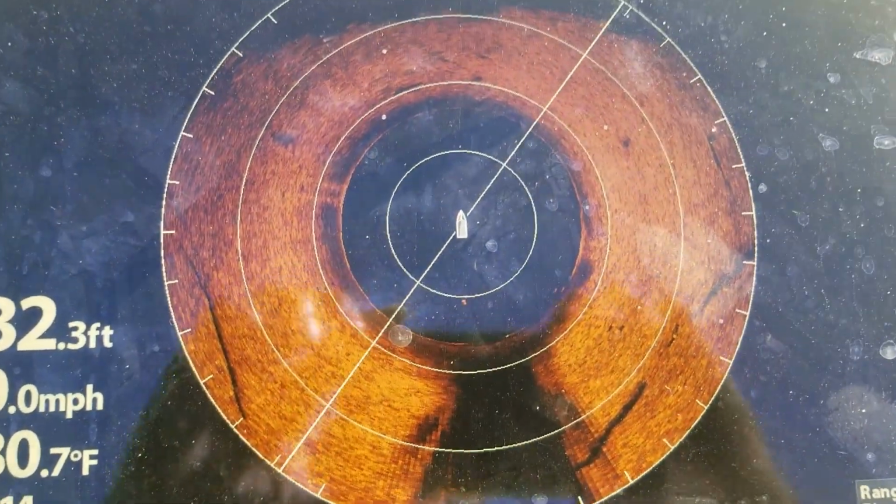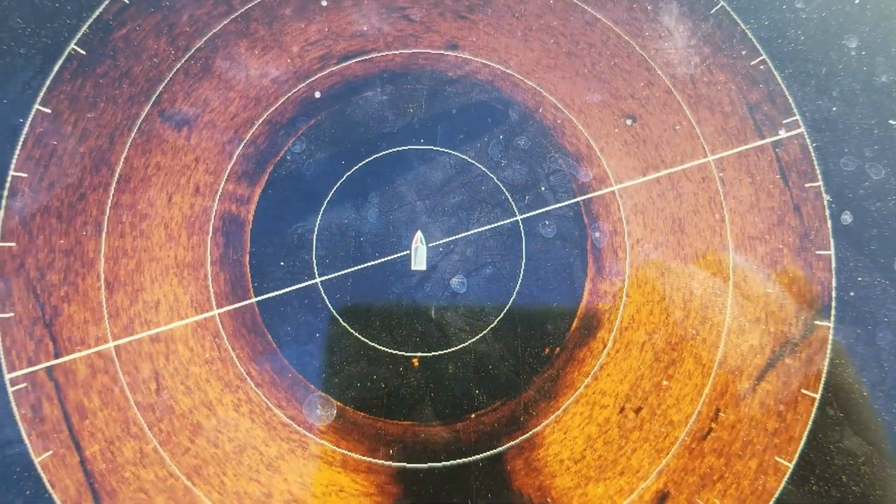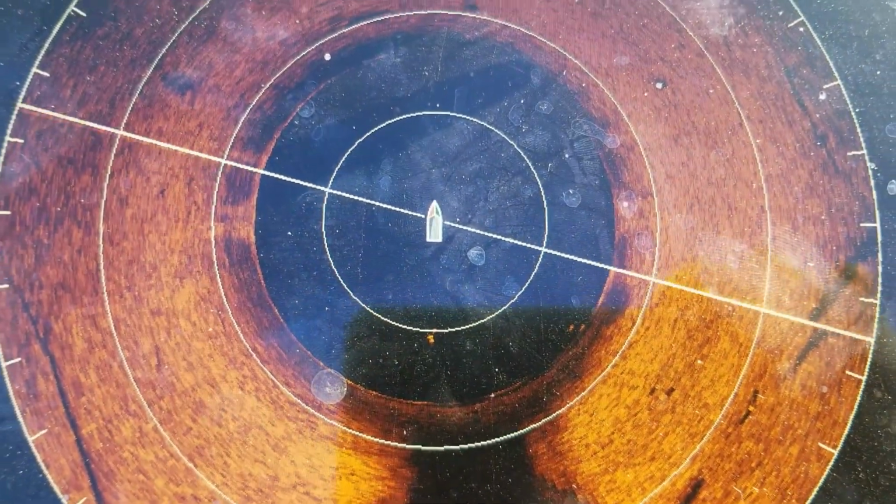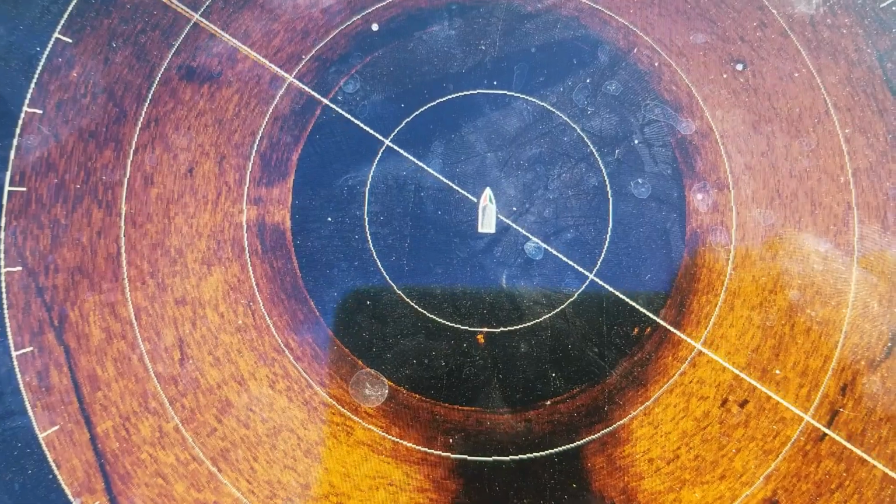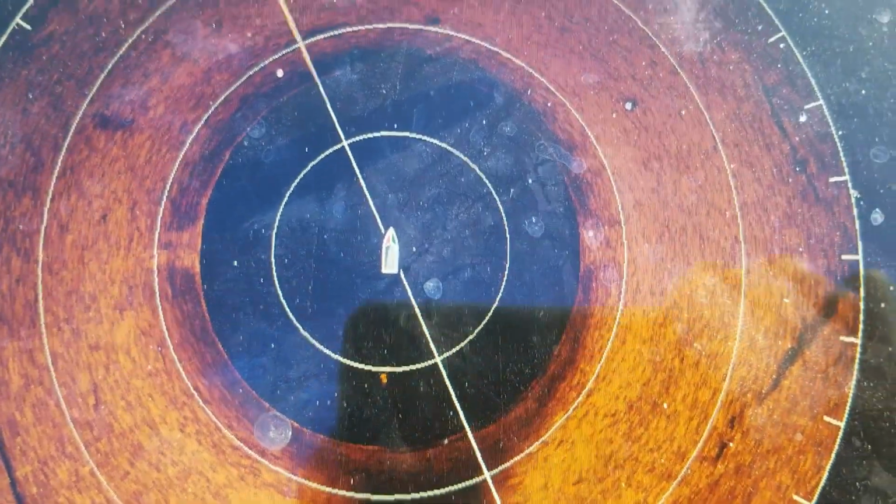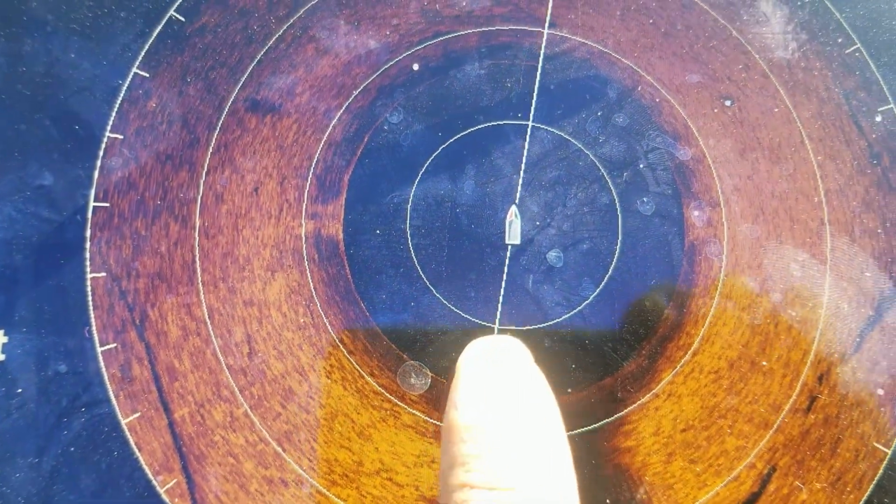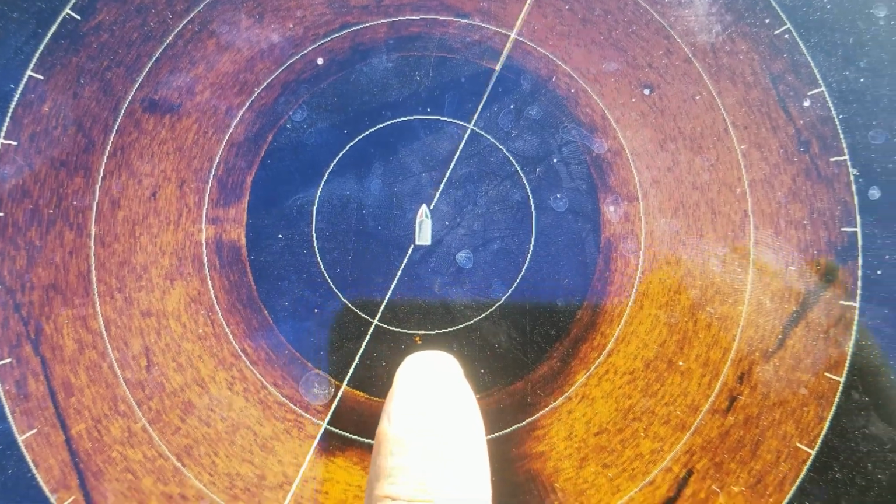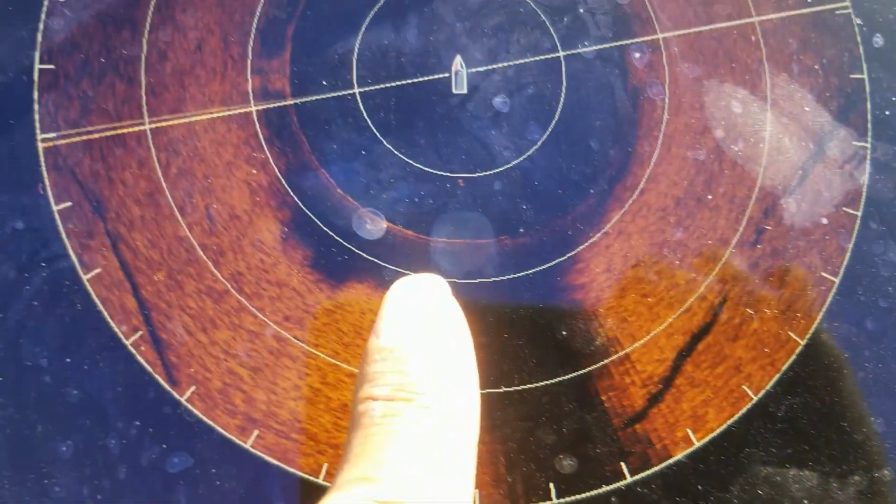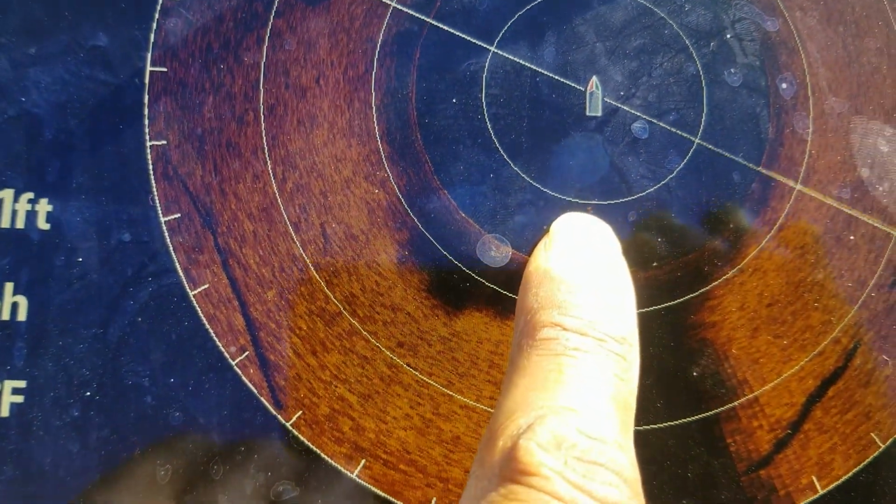So right now you see the boat icon in the center of that screen. That is kind of a misrepresentation of where you are actually at. That should actually be an icon showing the 360 transducer. This little dot back here is actually the motor of the boat. So when this thing scans through, you see this little dot, that's the motor. And the rings are 20 feet apart. So from this transducer to the back of the boat is 20 feet.